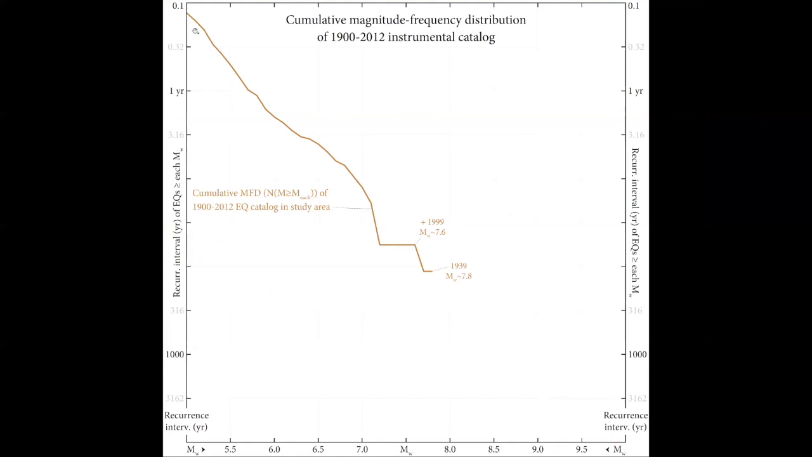So this is the magnitude frequency distribution, or the distribution of earthquake sizes in the instrumental catalog, this tan line. So the axes here, we have moment magnitude on the x-axis, and then for each value of moment magnitude, the position of the brown line in Y is the rate of earthquakes greater than or equal to that magnitude. So what we see is once a year, somewhere in Turkey, in the last 112 years, we've had about one 5.7 or greater earthquake somewhere in Anatolia.